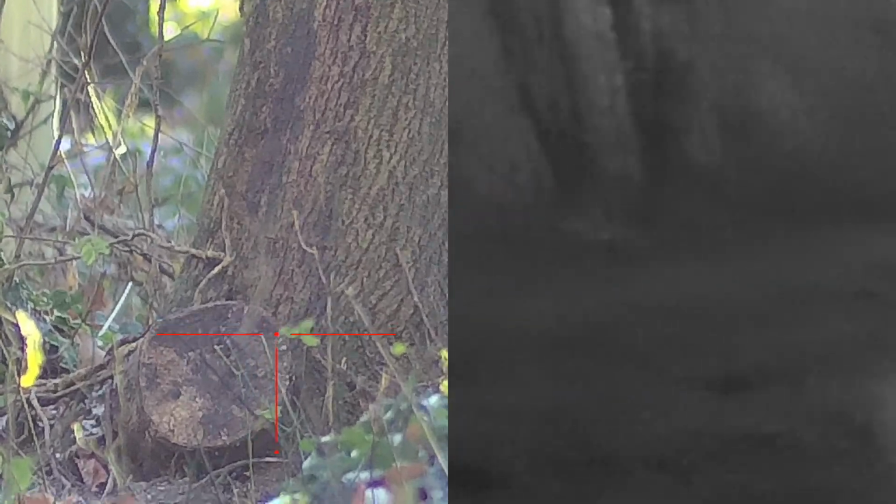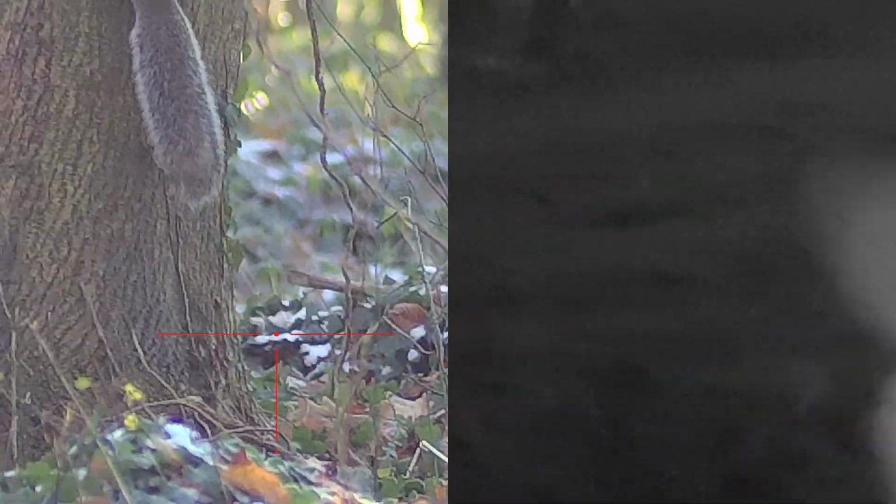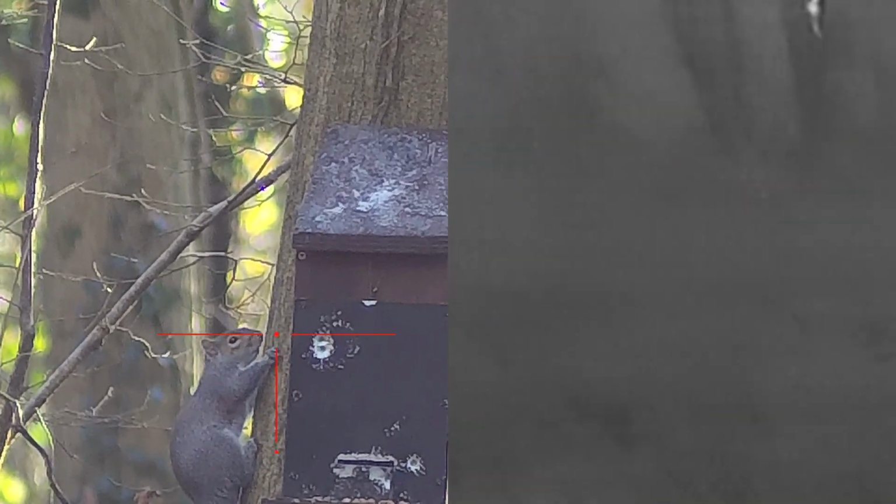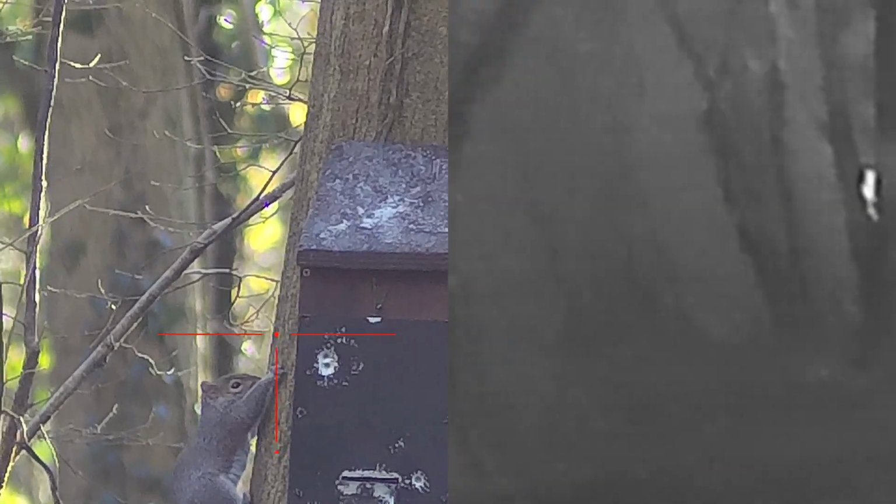And what I'll do here is I'll split the screen so you can see both pictures and see what that looks like. Again, it's quite difficult. I'm actually trying to hold the thermal in one hand, steadying the rifle, and look through the rifle scope at the same time. But there's a squirrel, goes up the tree, and you'll see it on the thermal in just a moment when I manage to get it in.